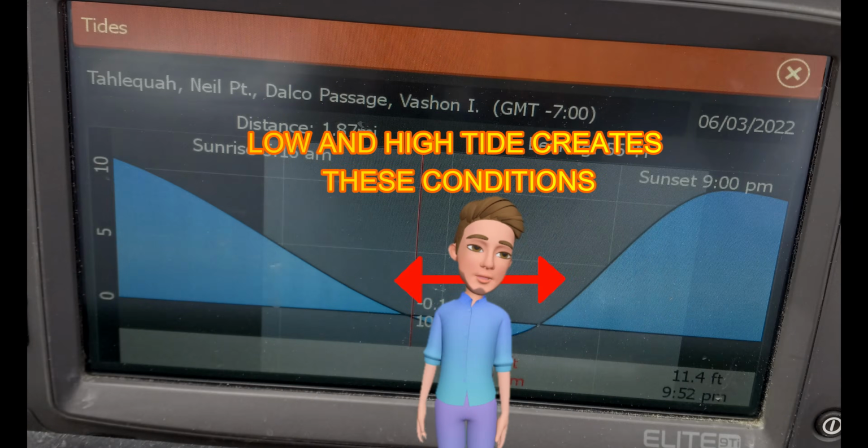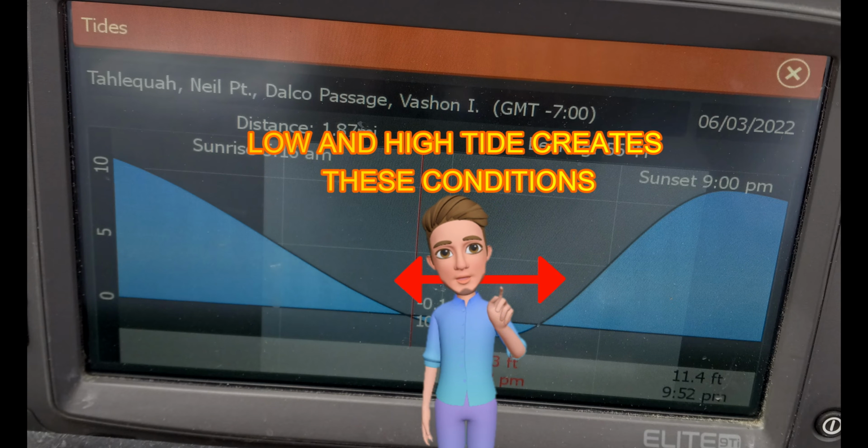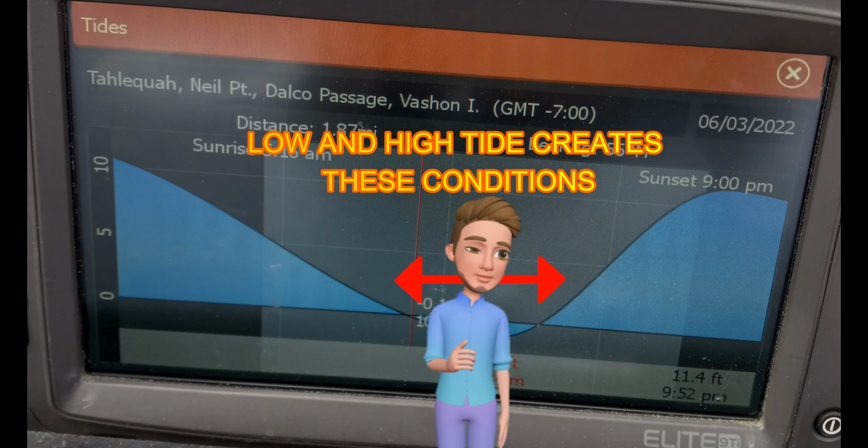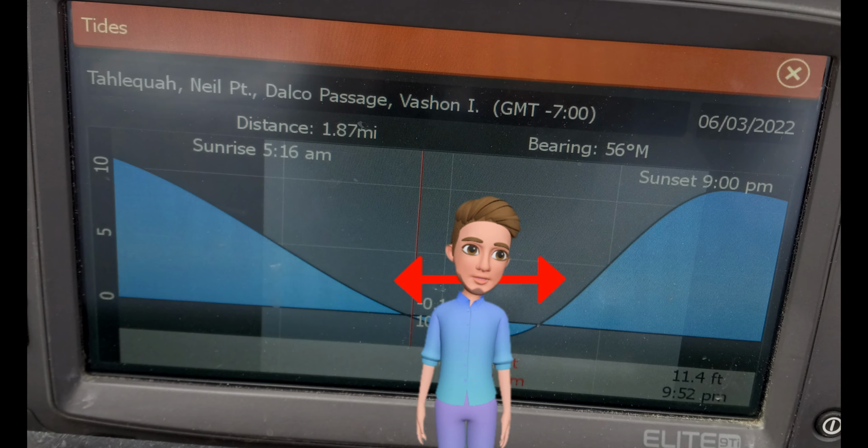Okay guys, 1 hour before, 1 hour after is the most important time you're going to need to know when to fish. The heavy push of the current, that 1 hour before slack tide, that 1 hour after slack tide, is going to create that heavy current to create these bait balls and give you those hungry fish to target.